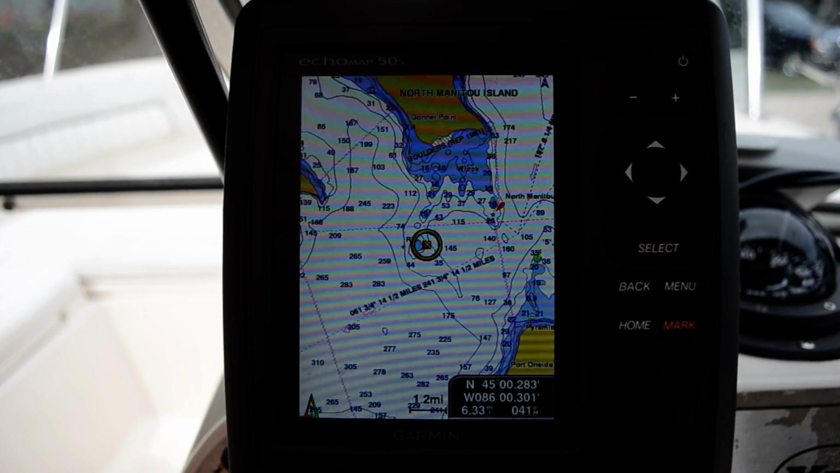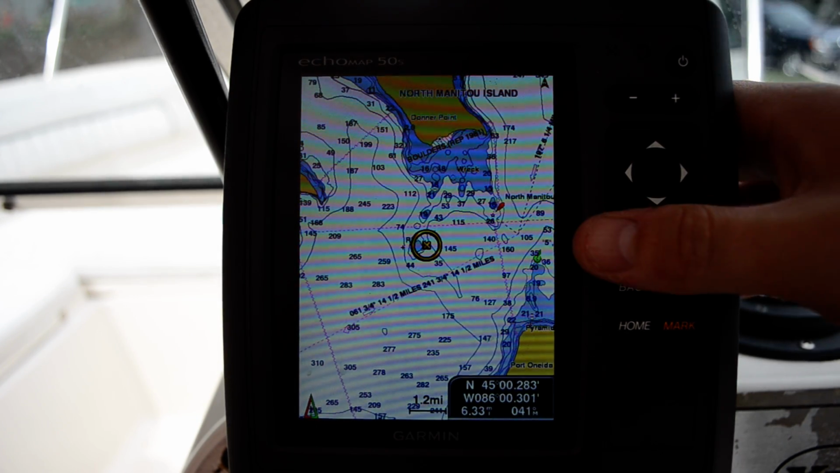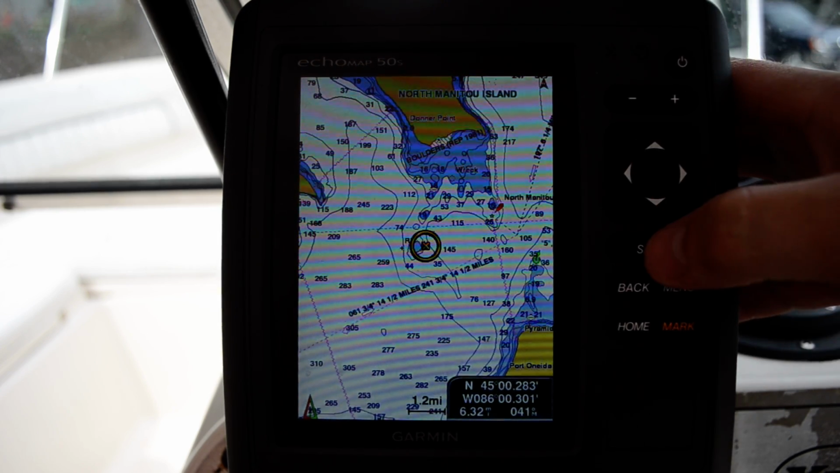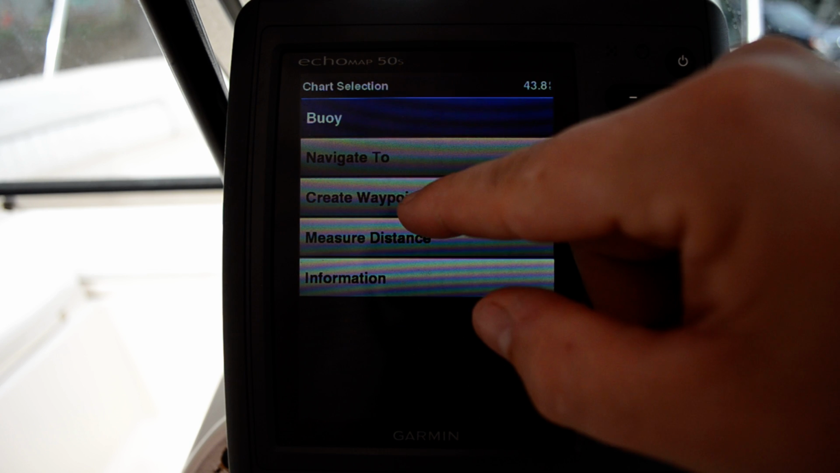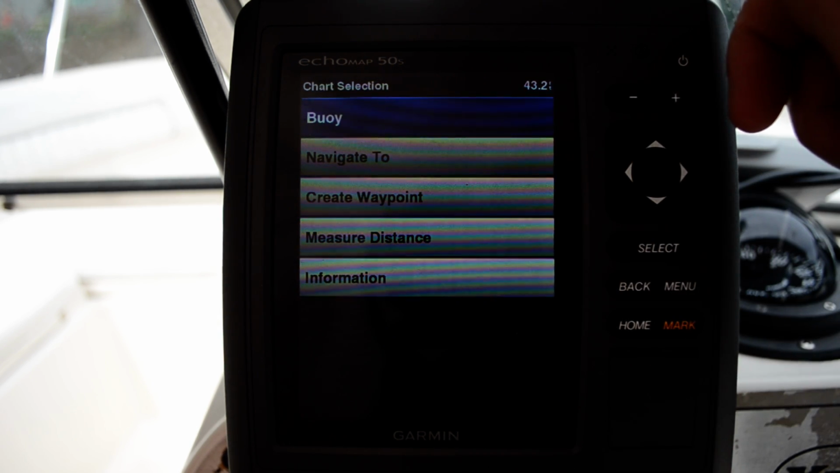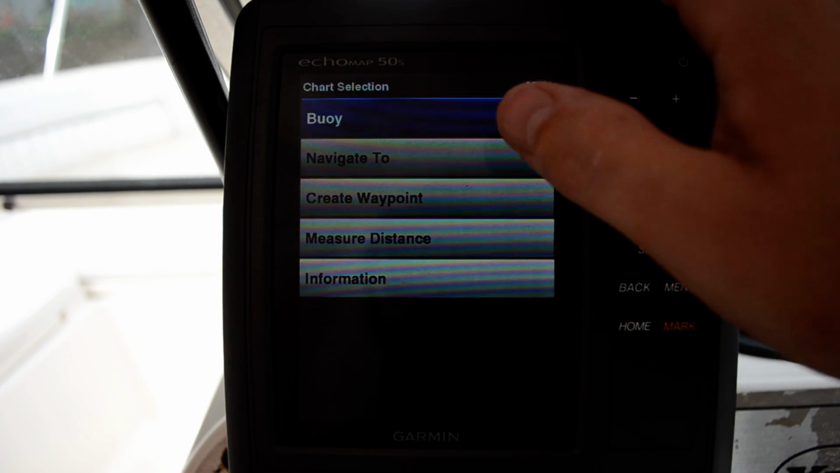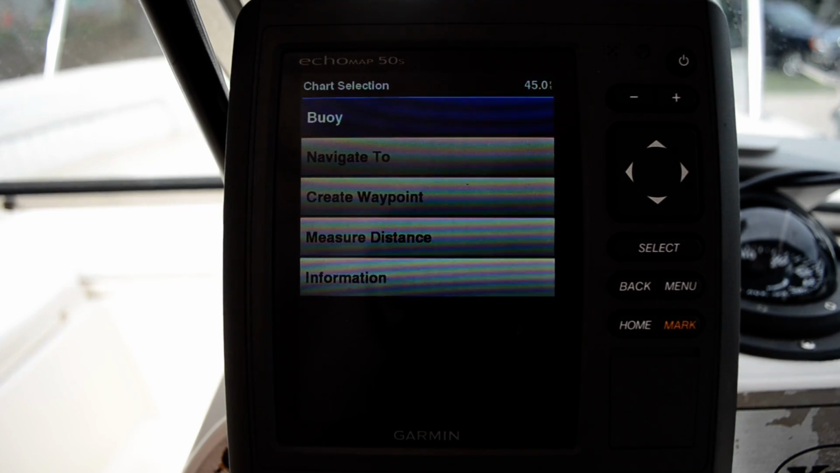I'm going to show you the number one feature I think of Garmin that a lot of the other units don't have. If I go to a point like that and I hit select, it gives me options. I can create a waypoint, which on all the other units, the Lowrance and Furuno and stuff like that, you actually have to create a waypoint and then go through the menu and find that waypoint.